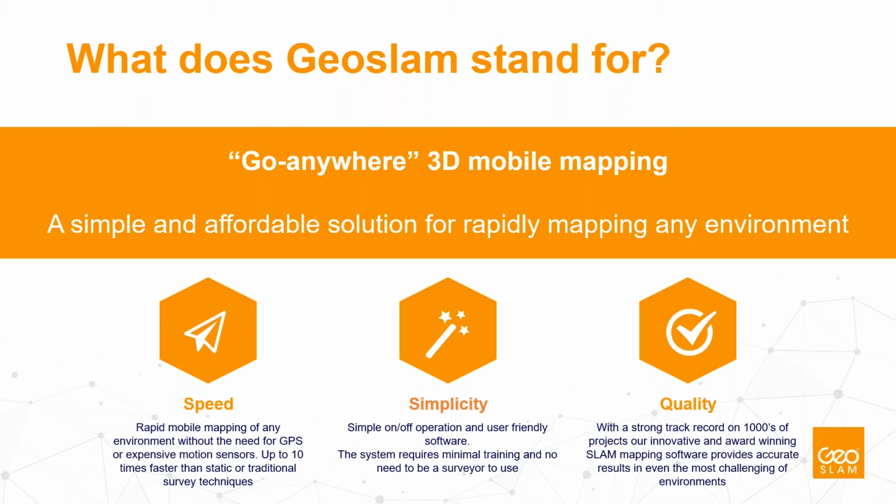So there is practically no challenge for the surveyor who does the data collection. Of course, you need to know something about 3D data when you then process the data, but it's the same as working with a terrestrial laser scanner.